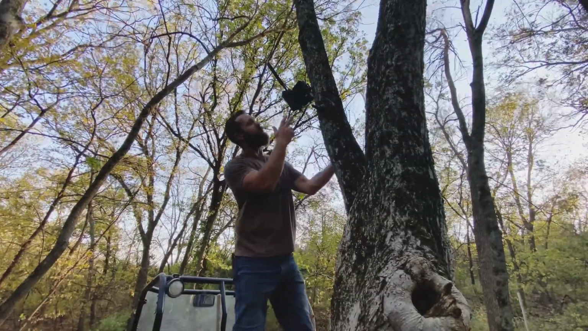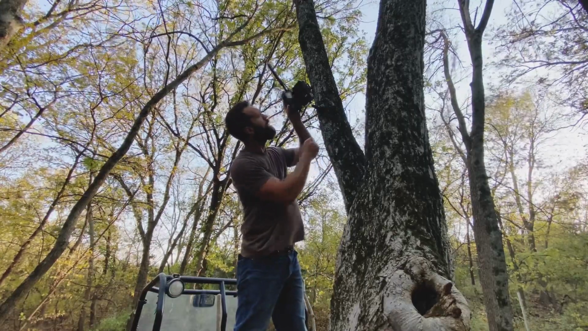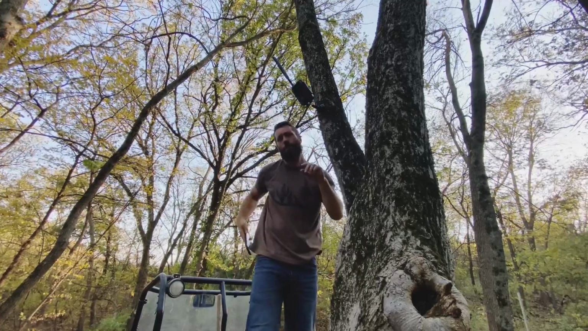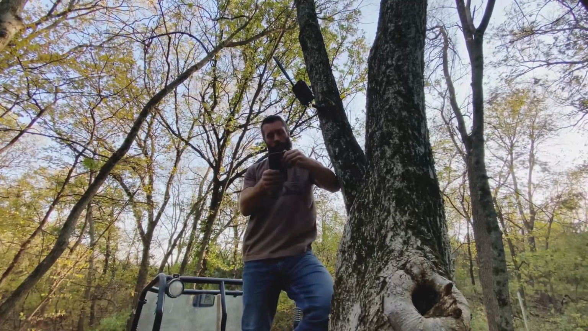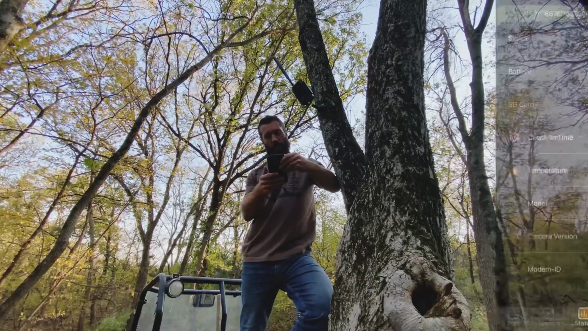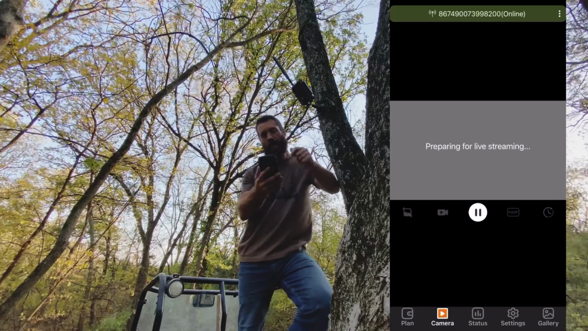All right, we got the camera up. We have the solar panel up. We have the solar panel attached. Now I can just close it up. And I'm gonna pull open the app one more time. Double check the direction we are pointed. Do a live stream.